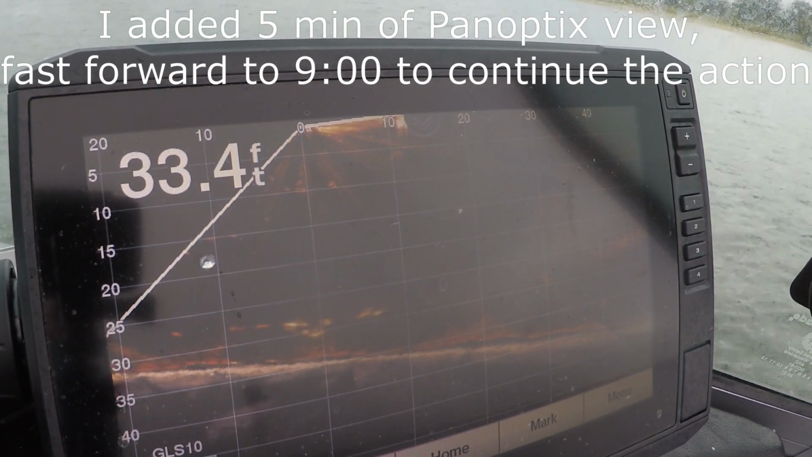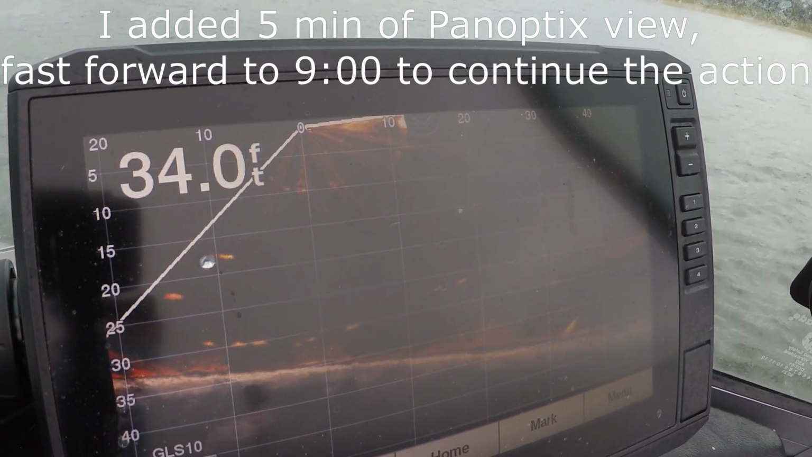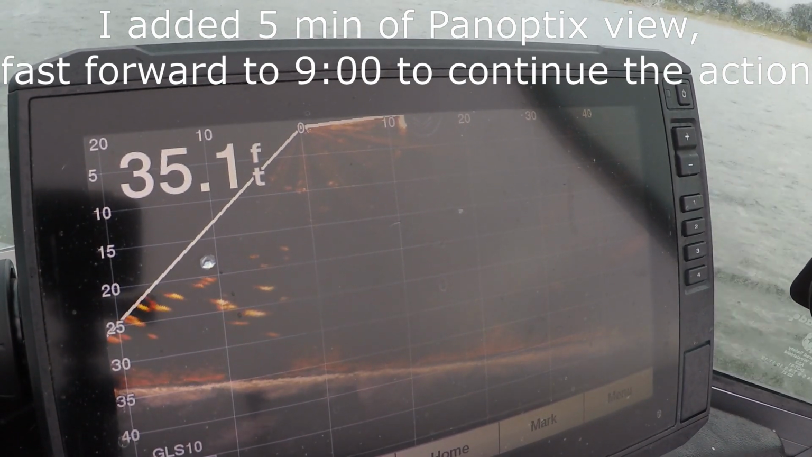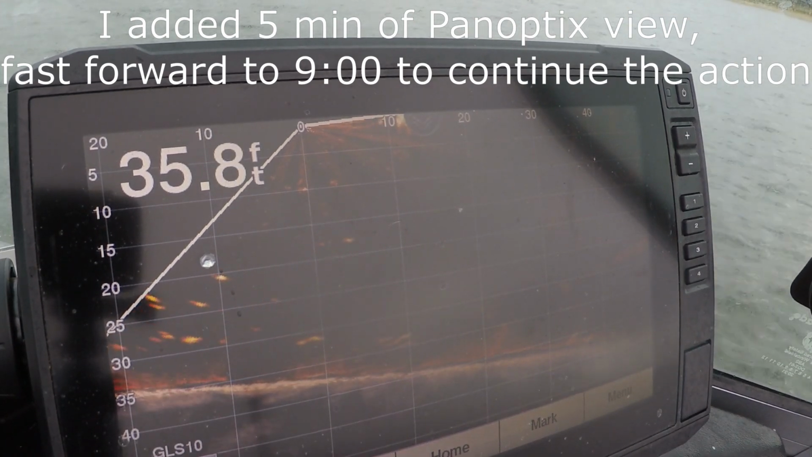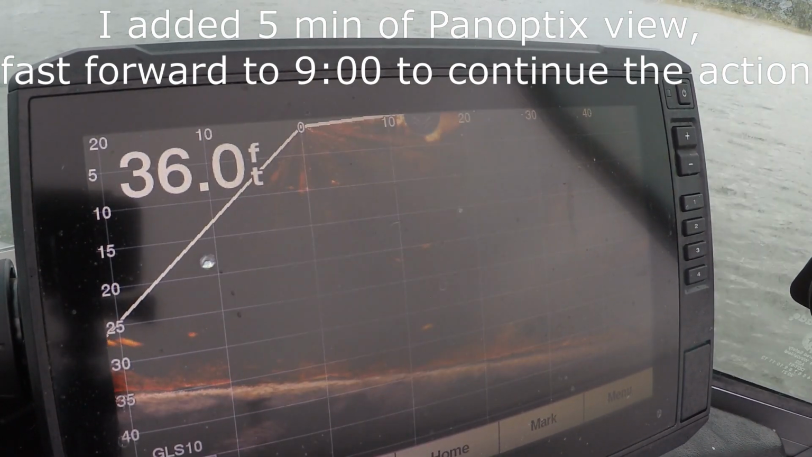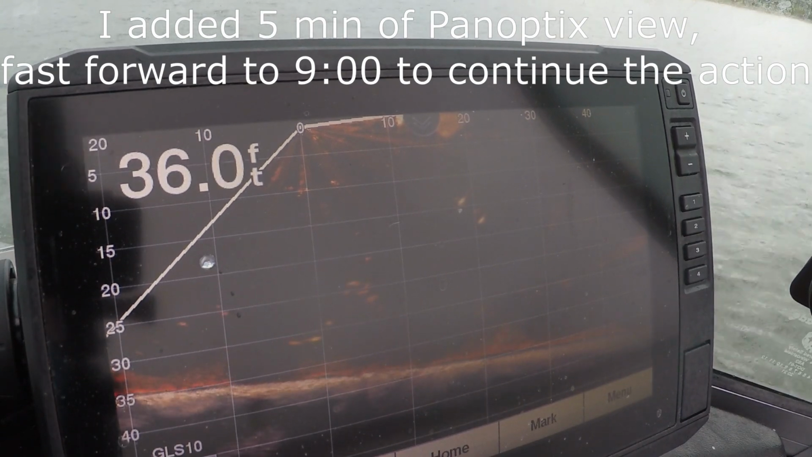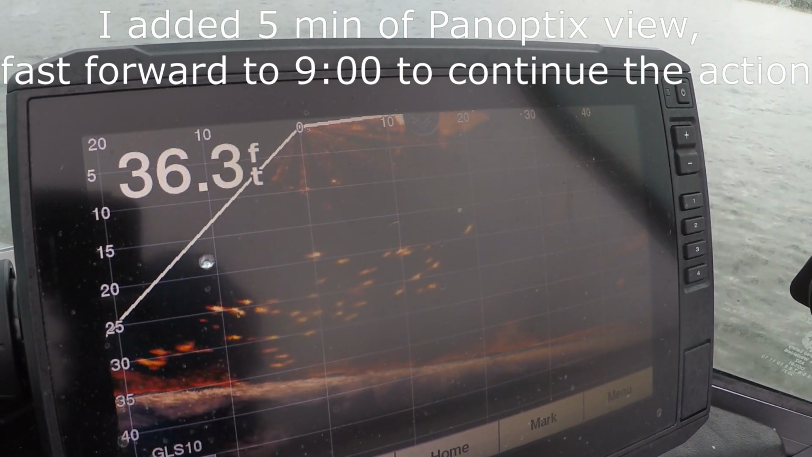Right now. 34.0. Right on. Go back up there and repeat this drift. You want me to pick the poles up? I know, I'm just going to wait to see what happens, because these fish are, look at them, they're coming. They're coming to us, we don't have to go chase them.